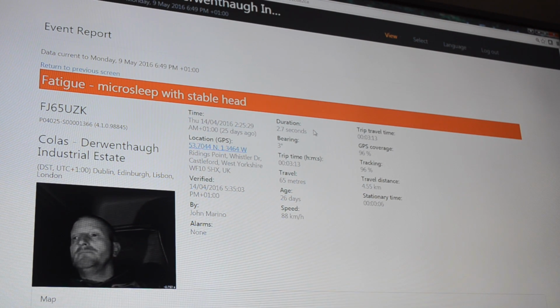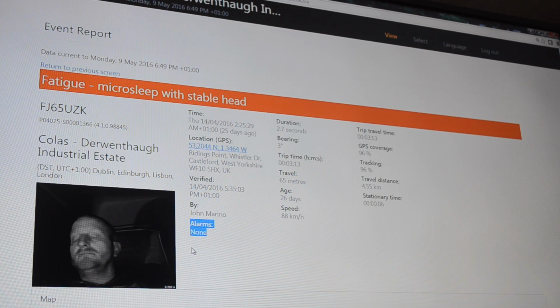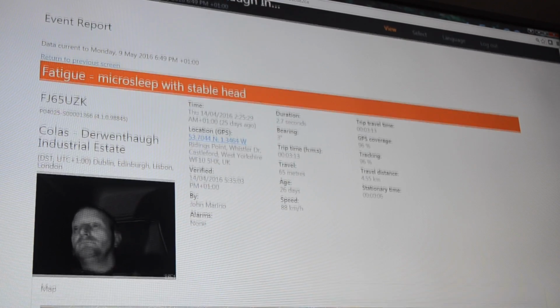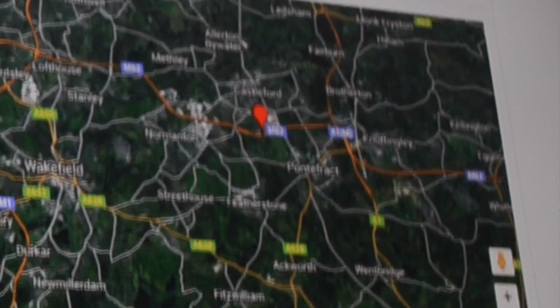Now this is during a trial period for this technology. So if you see down here where it says alarms, nothing was set up to alert him. He just caught himself that he fell asleep. So it just keeps showing you over and over again in the same loop. As we scroll down, this section will show you exactly where he was located, where the truck was located at the time of the incident, which is him falling asleep.